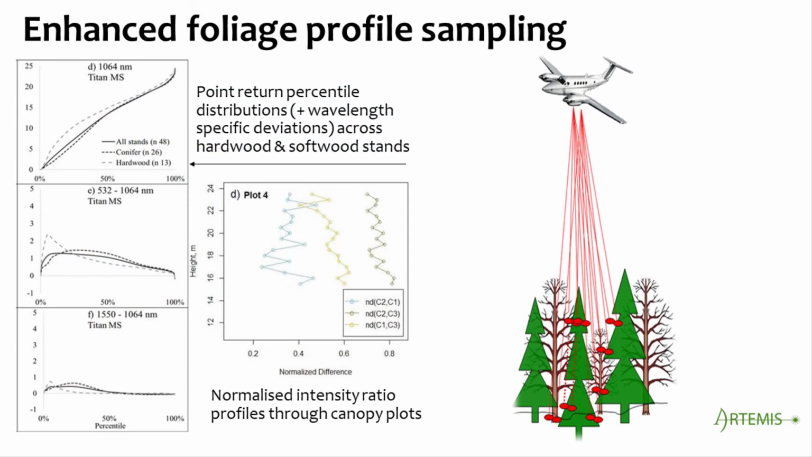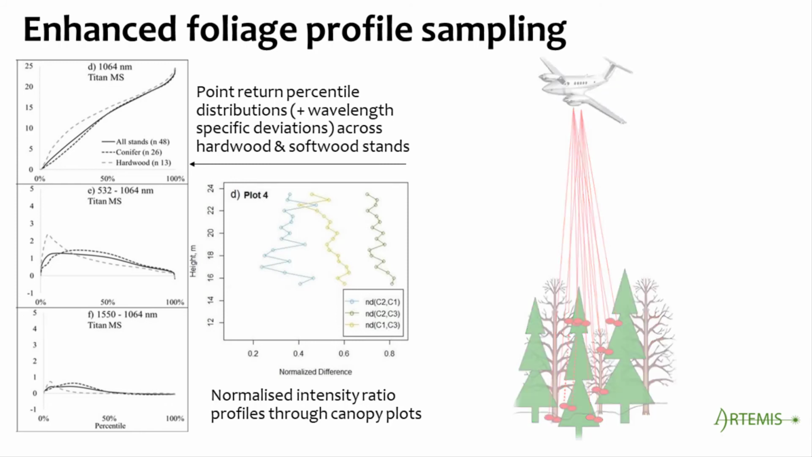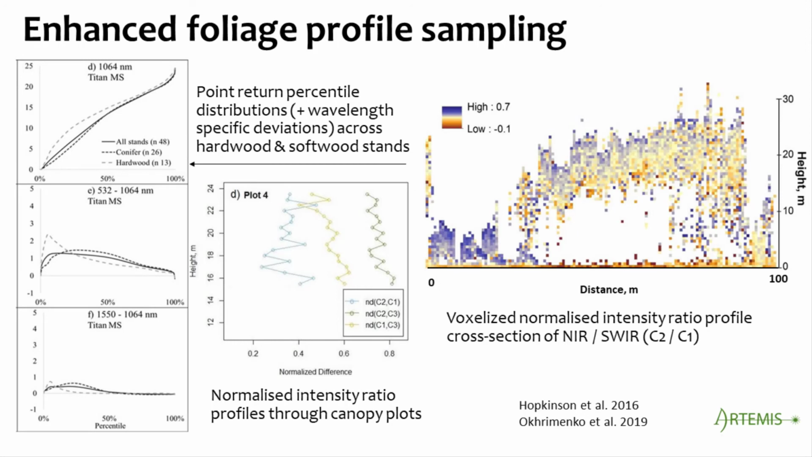Taking this to the 3-dimensional realm allows us to compare the distribution of canopy spectral properties within the vertical canopy profile. As each wavelength responds differently over leafy and woody biomass, we can once again ratio the channel intensities to provide a cross-section or voxel-based vegetation index.